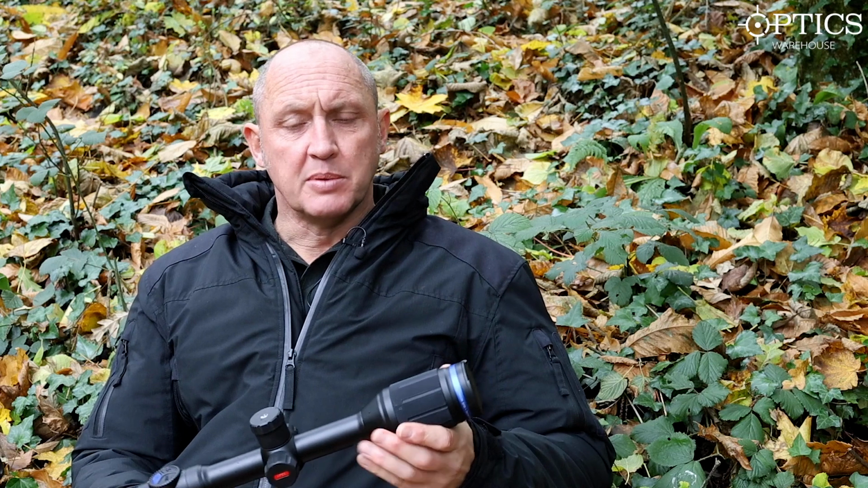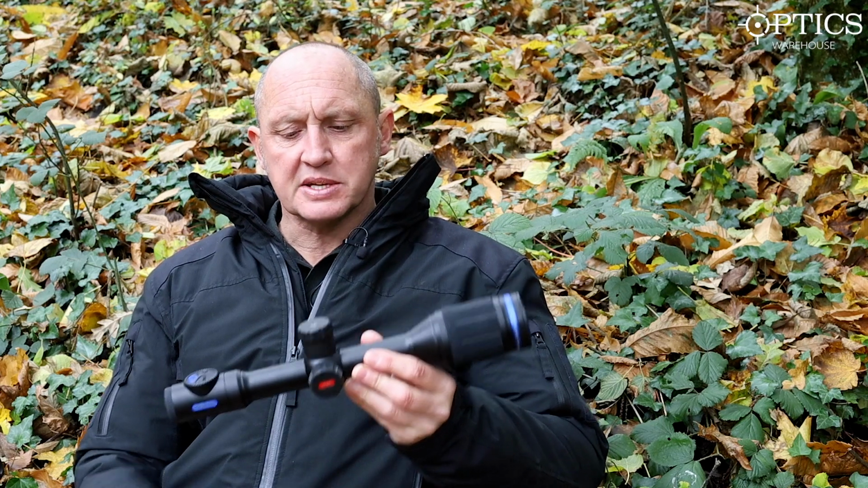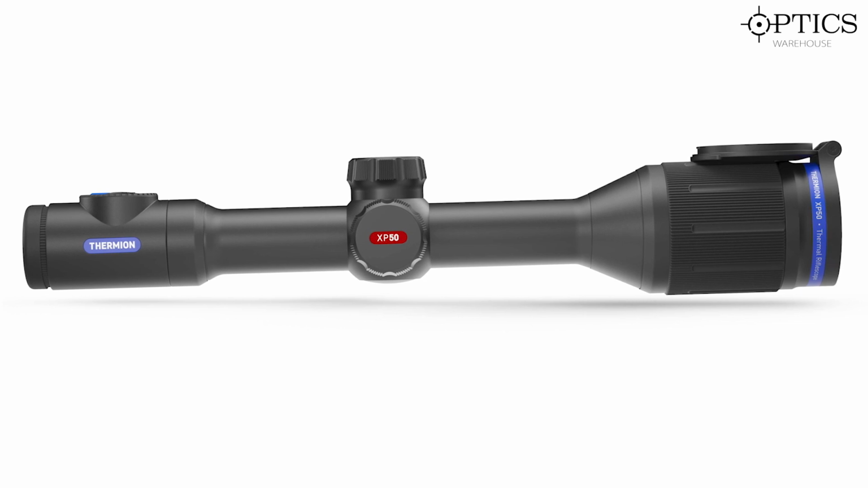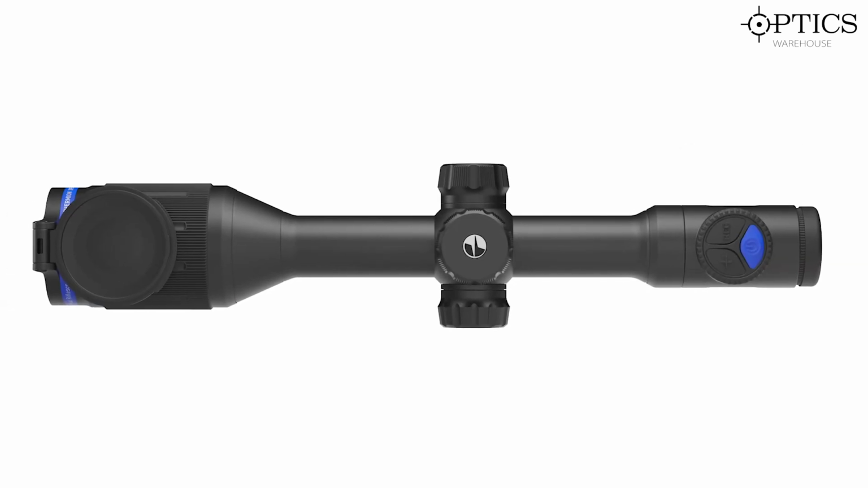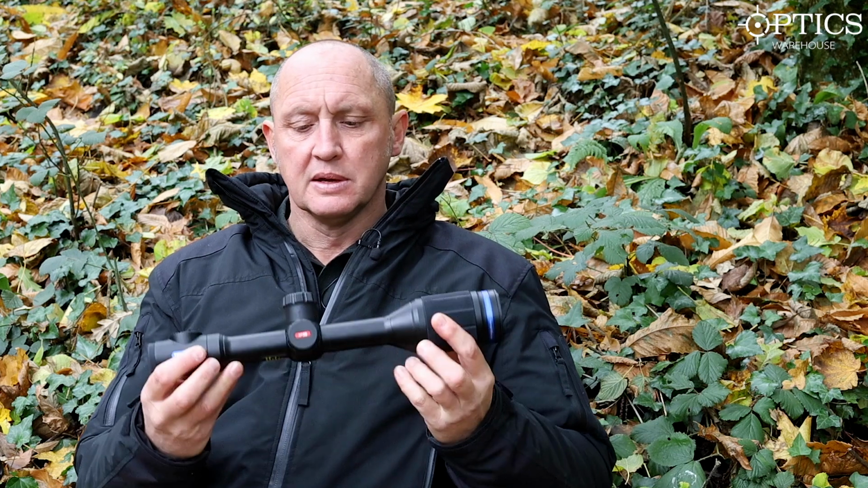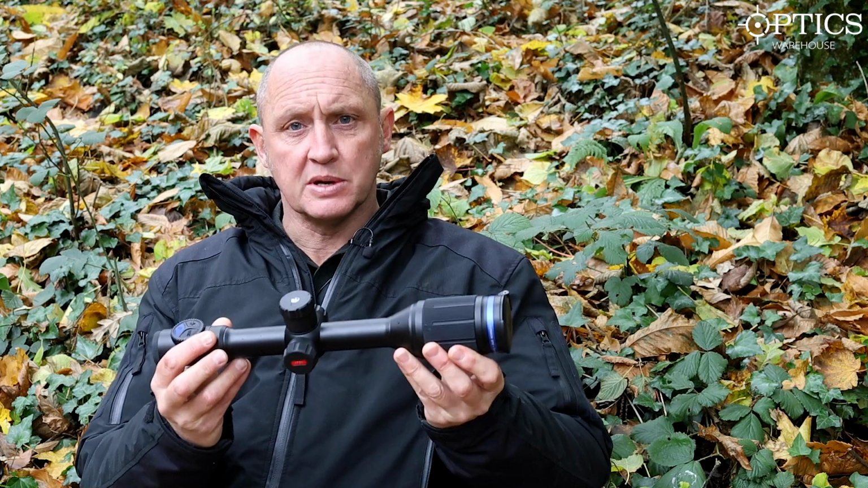Here we have another example. This is the THERMION, again by PULSAR, and as you can see this is more of your rifle scope with a built-in thermal detection system in it. So this really, for me, is a preferred system. All in one, no need for anything in line or above or clipped on. Very good little simple and effective device, commercially available.